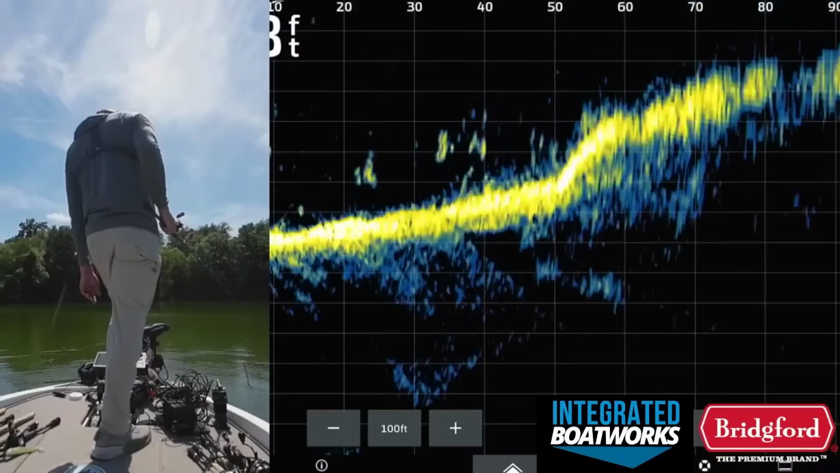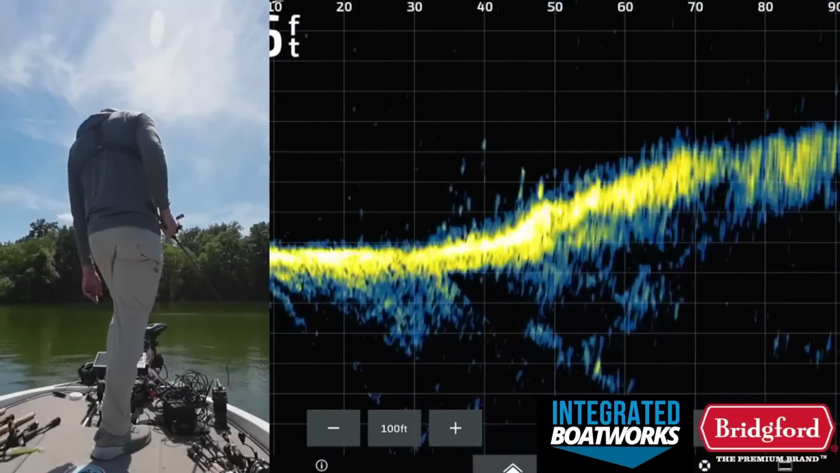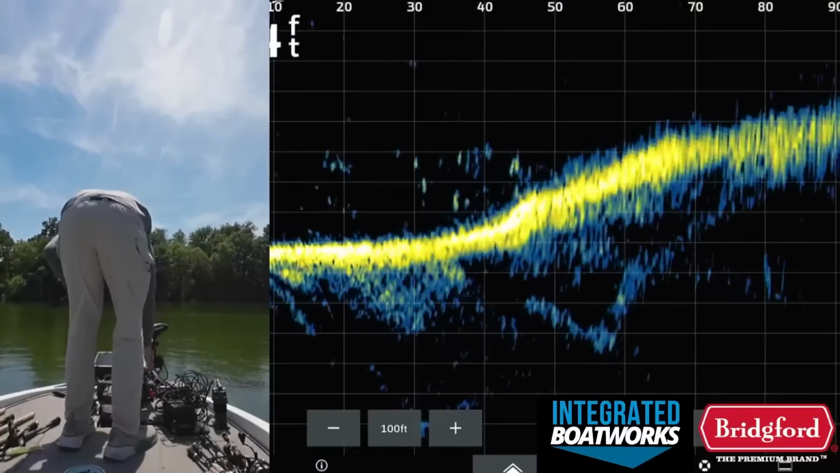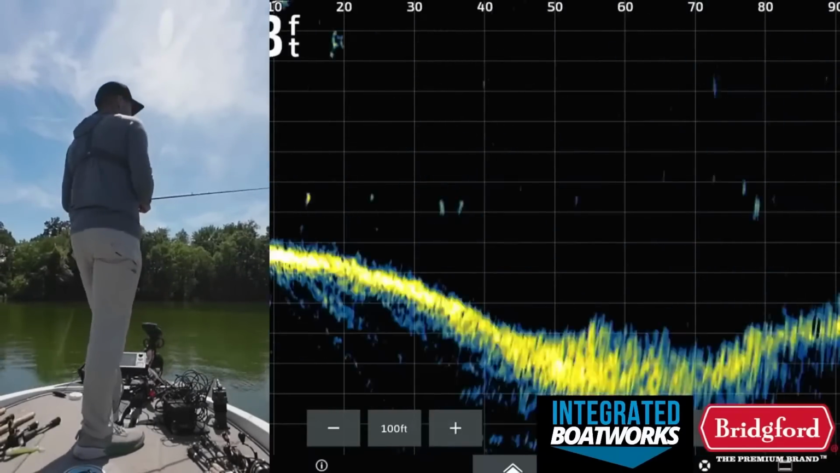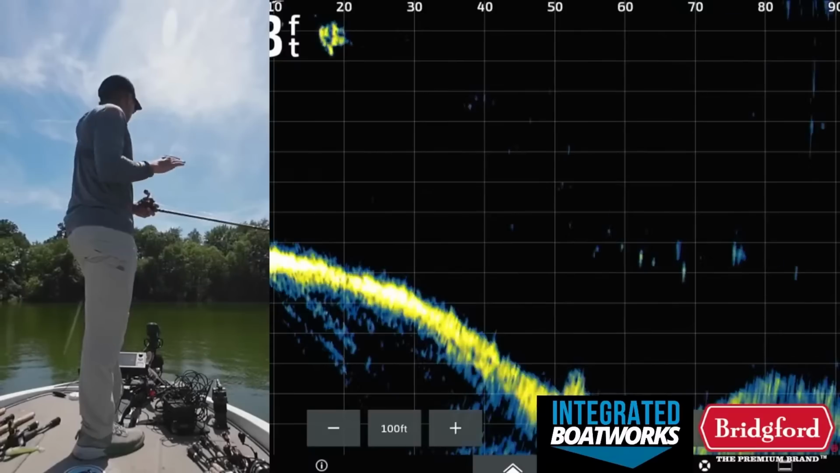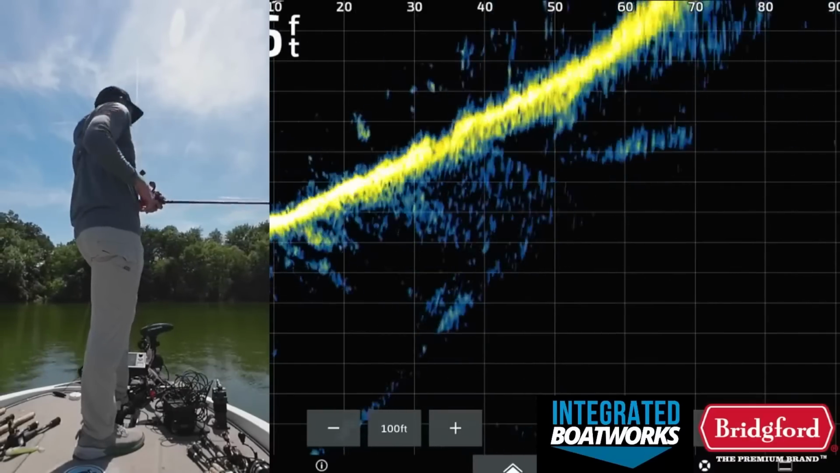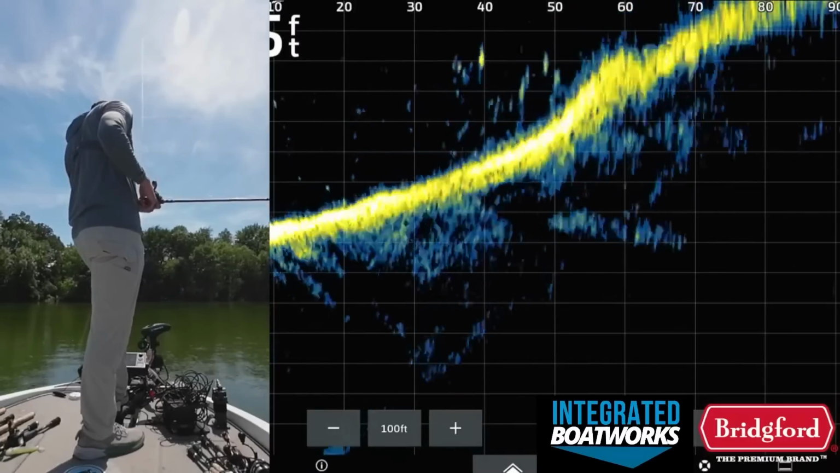Trying to see, these laydowns are pretty tough to see, to be honest, on the Livescope. So I think what I'm gonna do is just fan cast this area, because I can see them on the waypoints, but I can't really see them on Livescope. I think a lot of these were pretty flat down there, so I'm not gonna get too concerned about the Livescope here. Just fire at my waypoints, that's the plan.